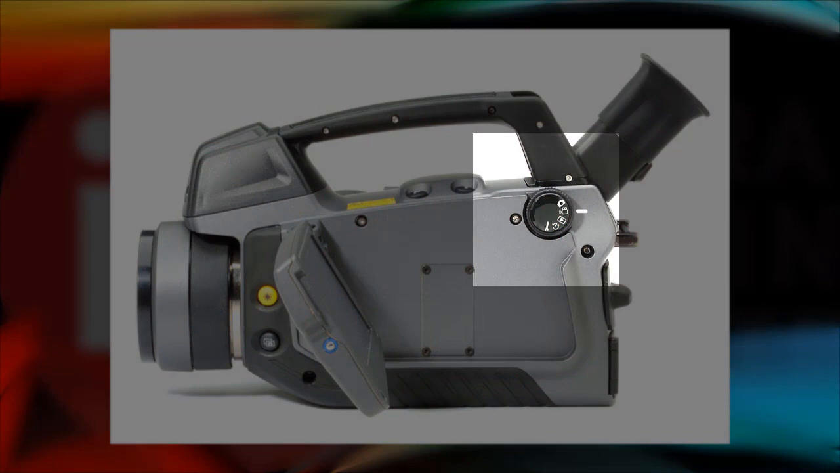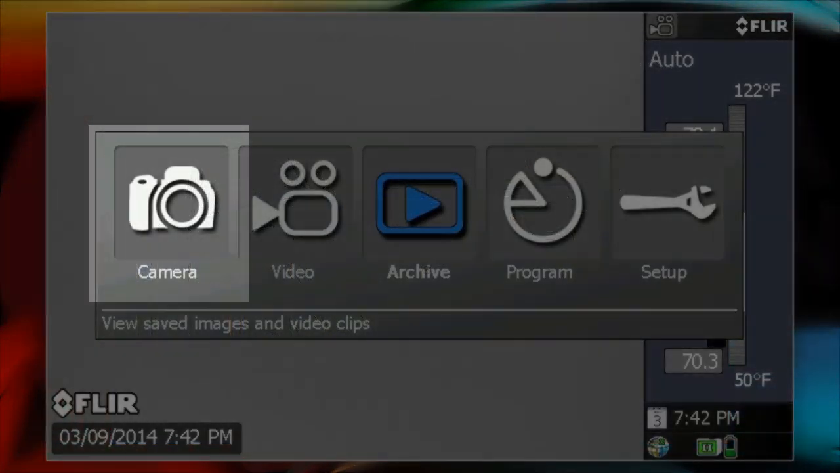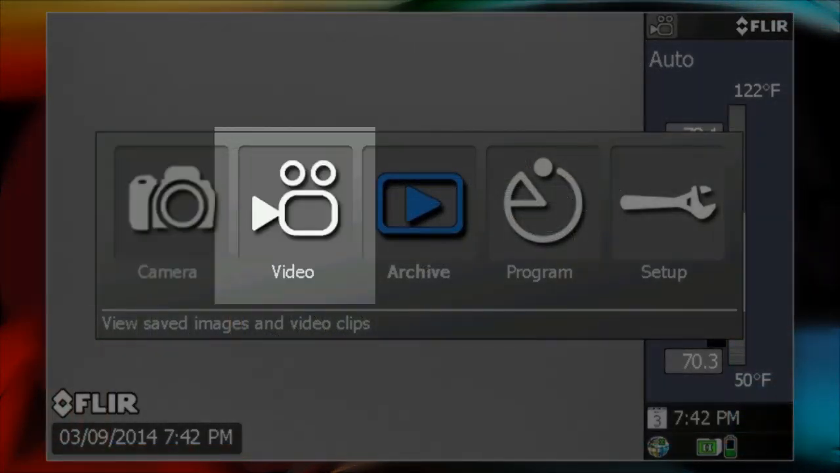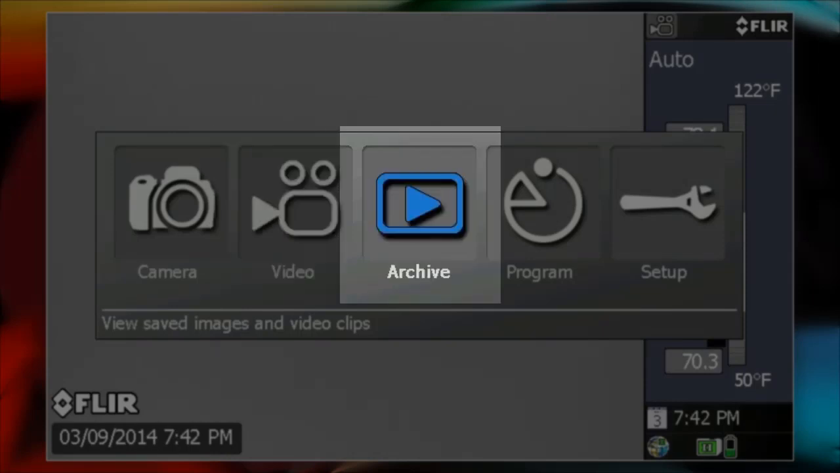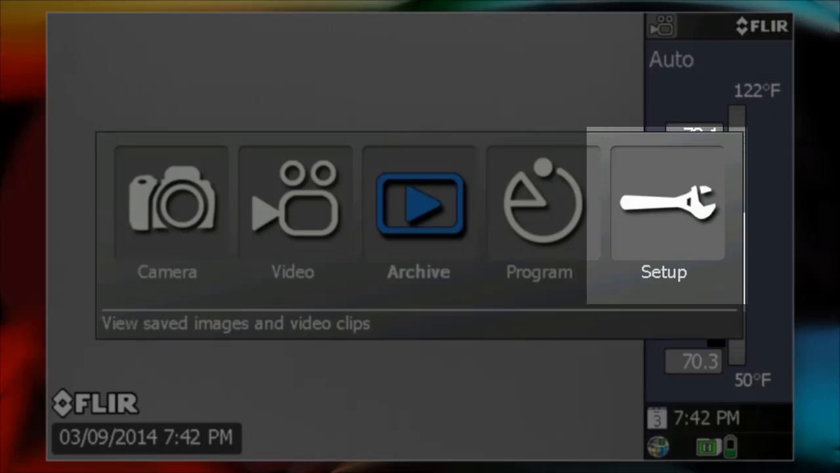The mode wheel is where you switch the operating modes of the thermal imager by turning the dial. These include camera for live imaging and capturing still photos, video for recording video clips and sequences, archive for playback of saved images, video clips and sequences, program to set up periodic saving of images, and setup to change the general settings of the camera, and this includes things such as date and time, video recording format, display brightness, and more.